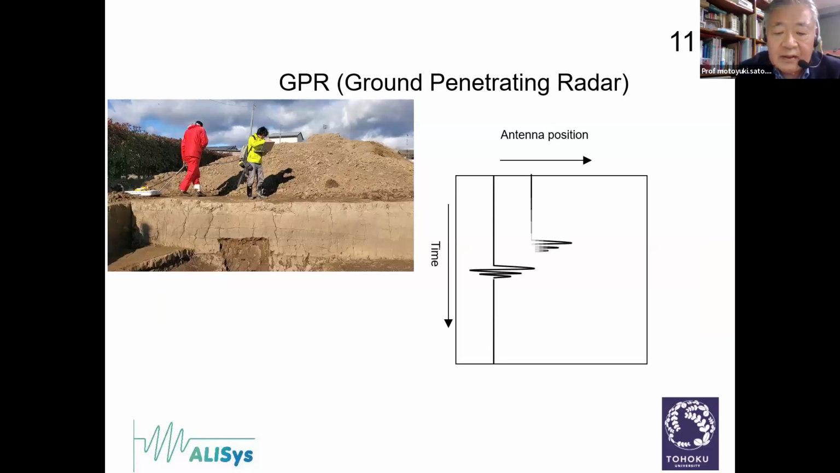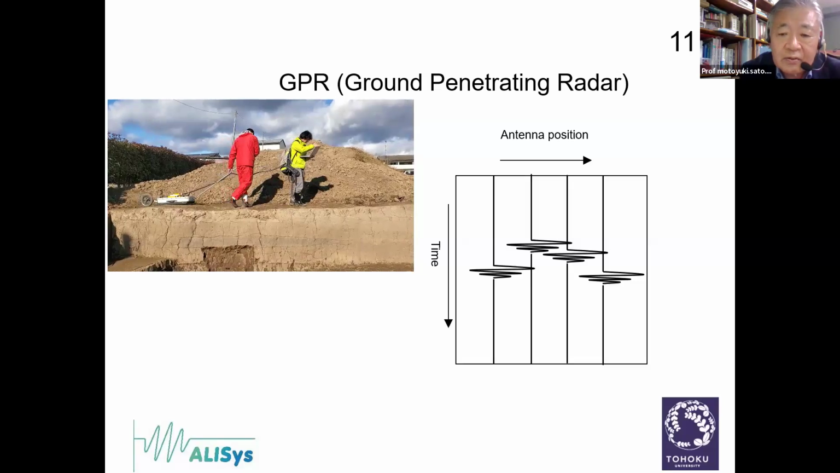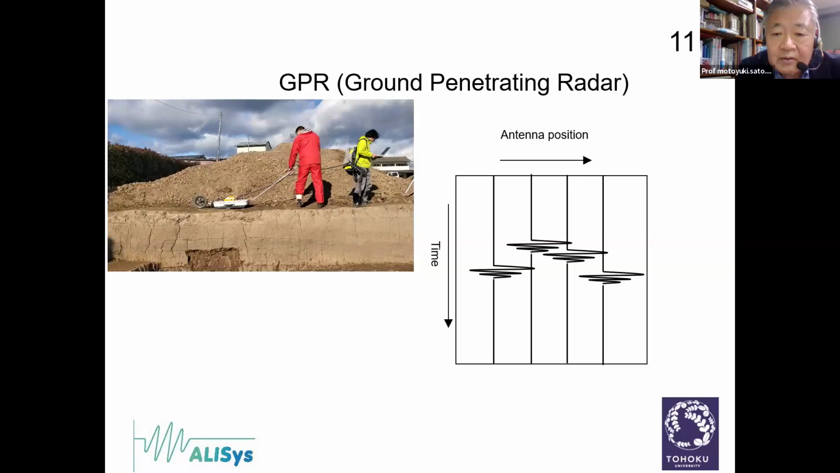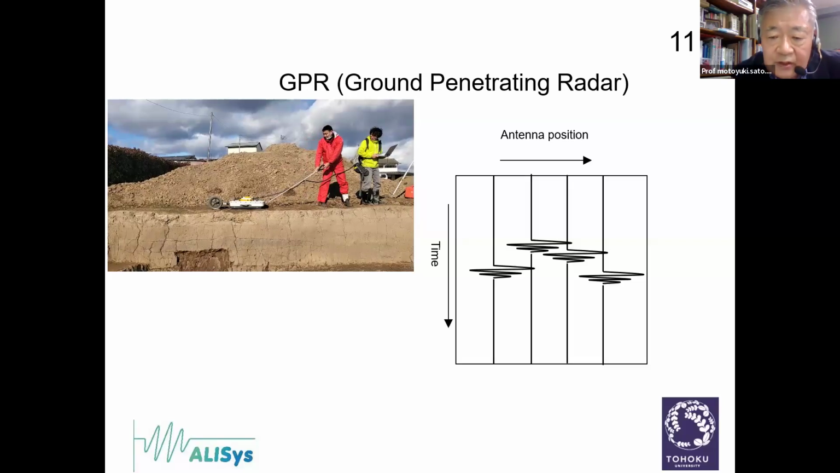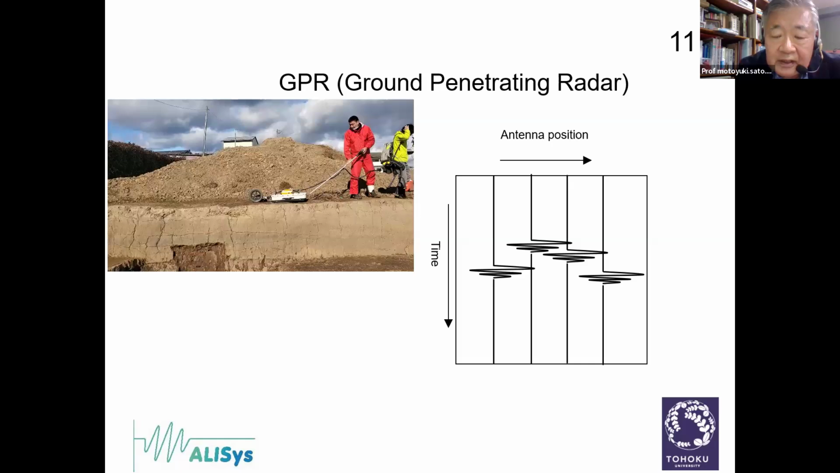Okay, again, very similar figures, but when the radar is moving, depending on the distance from the antenna to the target, we can see the received signal. The arrival time of the received signal changes depending on the antenna position, and then we can find the object. But what we can see in this figure is that the shape of the reflected signal is not necessarily the same as the shape of the subsurface object.